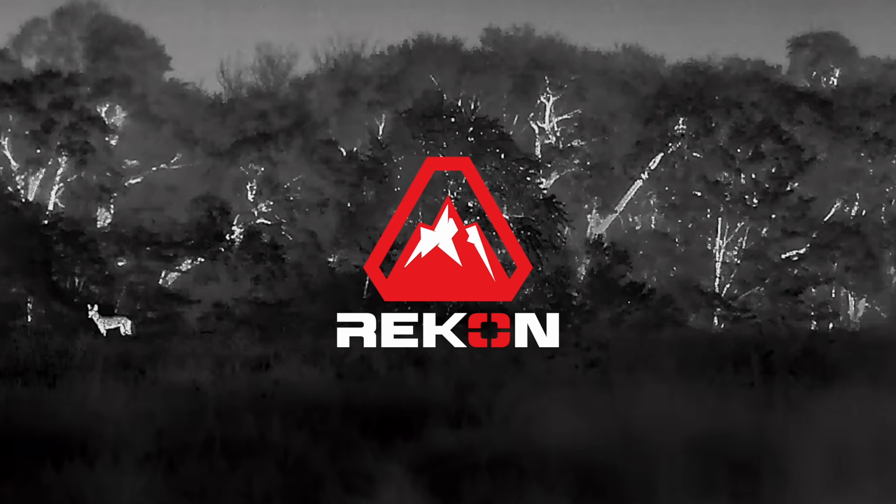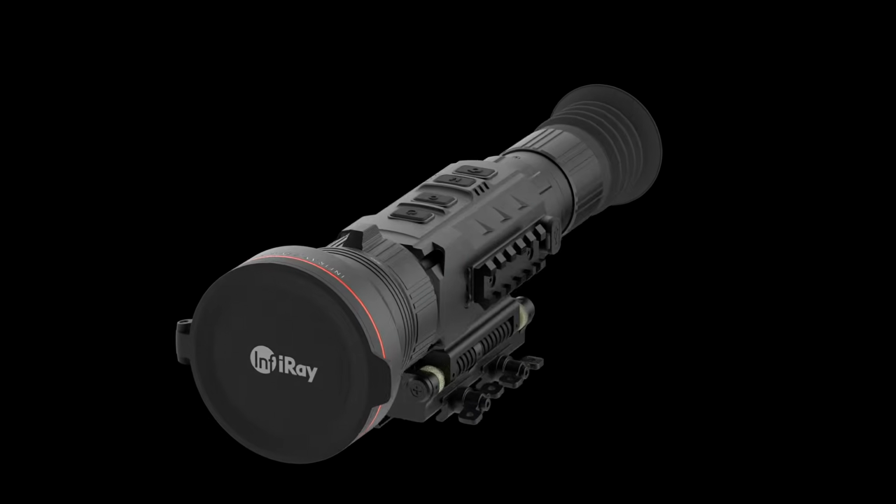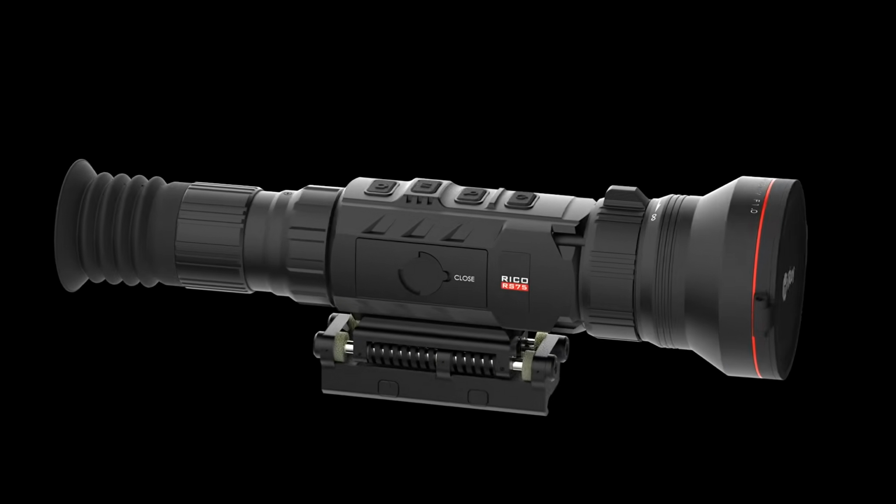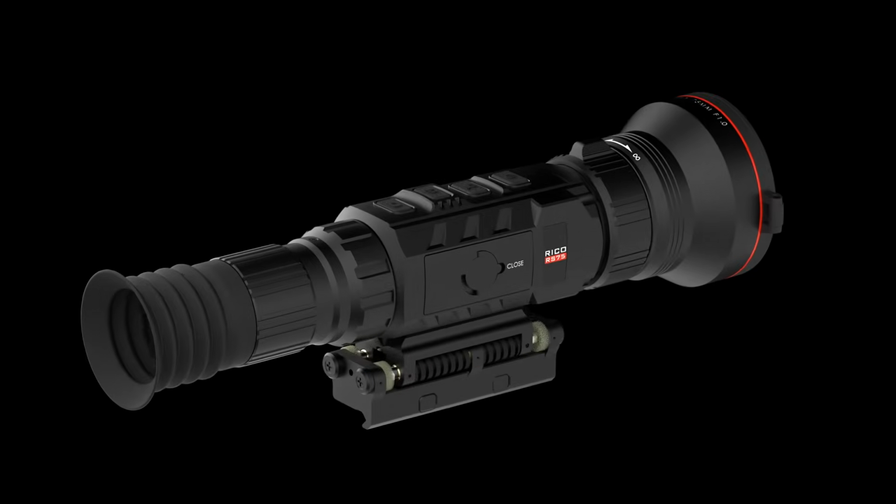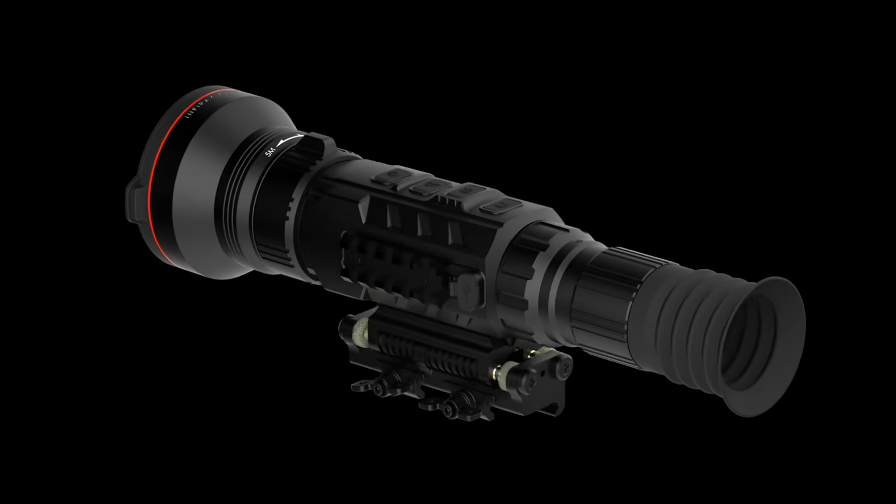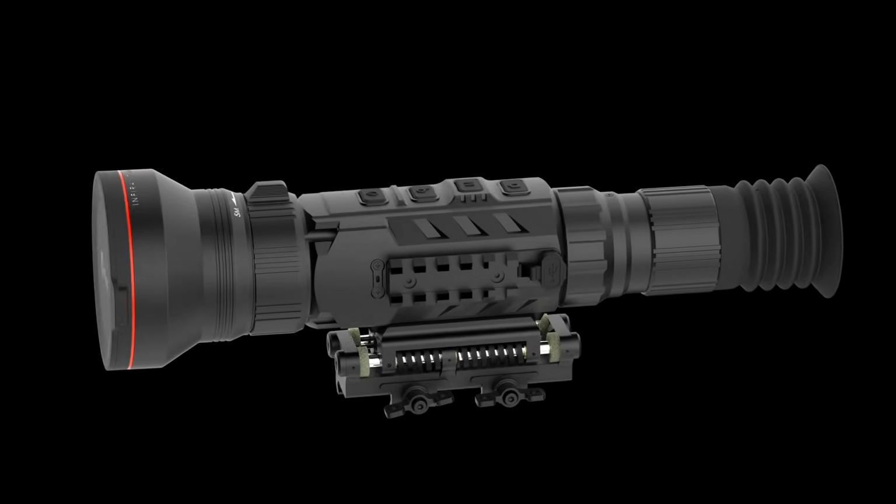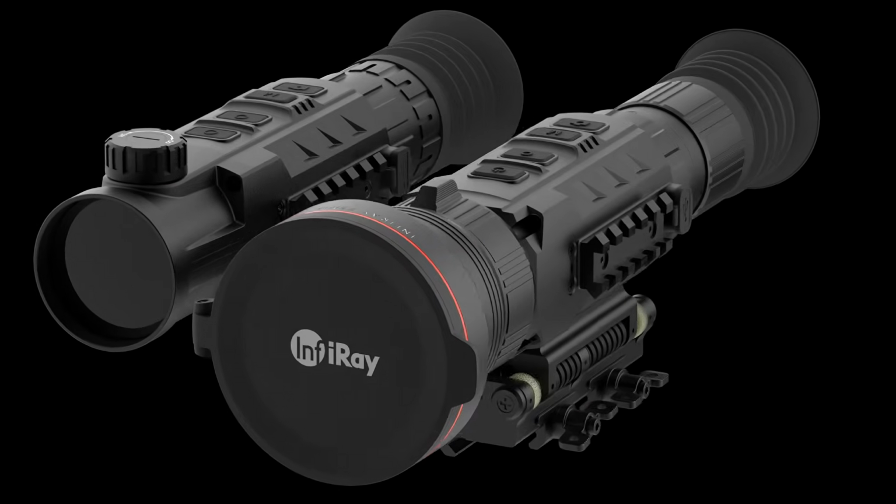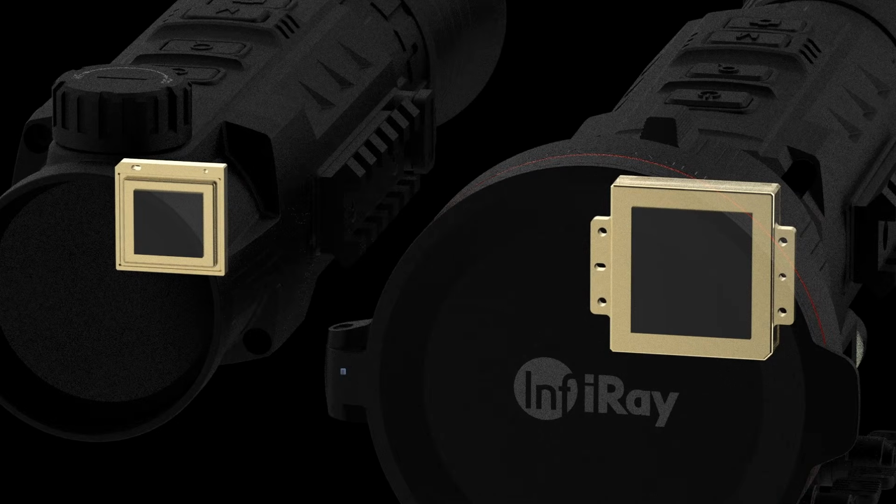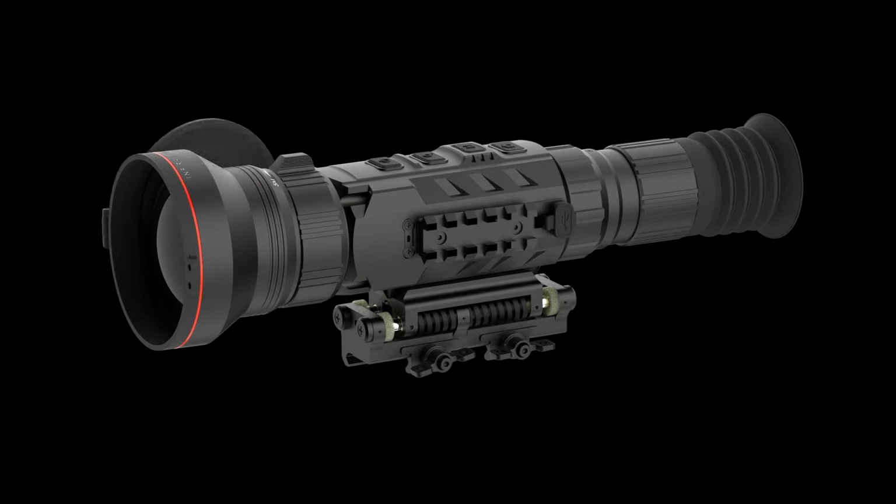All right, let's talk about specs. The RS-75 is a 1280 by 1280 sensor boasting a whopping 3,600 yard detection range. Its housing and layout is similar to that of the Ricoh Mark I 640, but don't be fooled, the 1280's huge sensor is what truly sets it apart. It's like a Mark I on steroids. Combine all that with a high-quality 75mm f1.1 lens, and now you have a thermal monster.